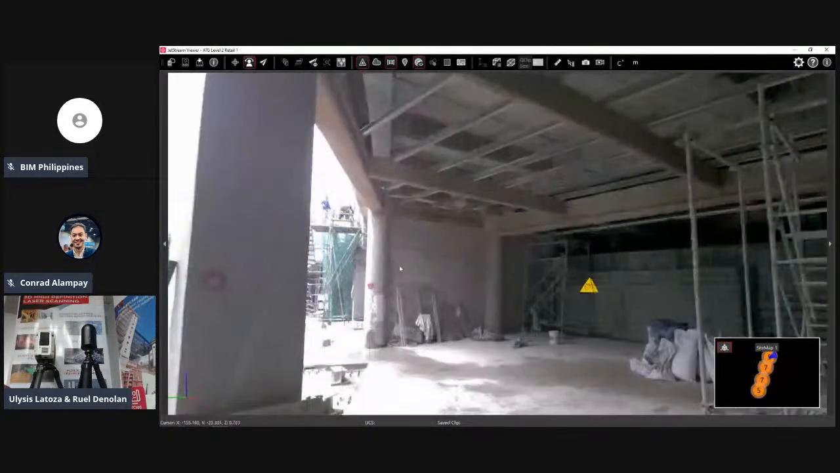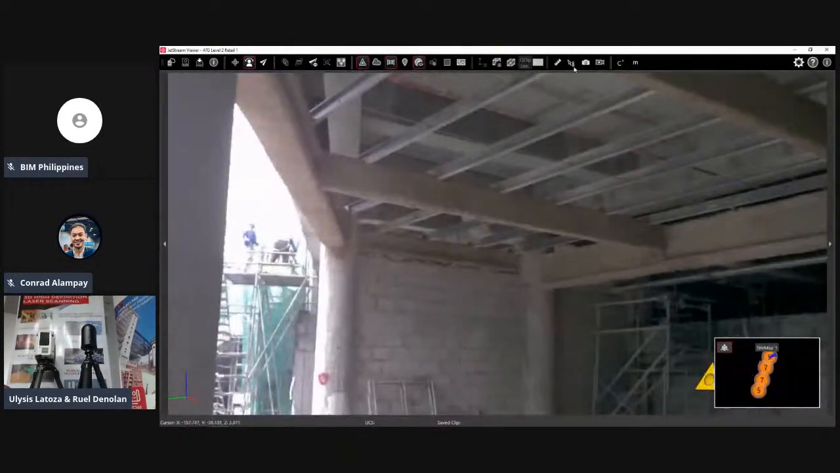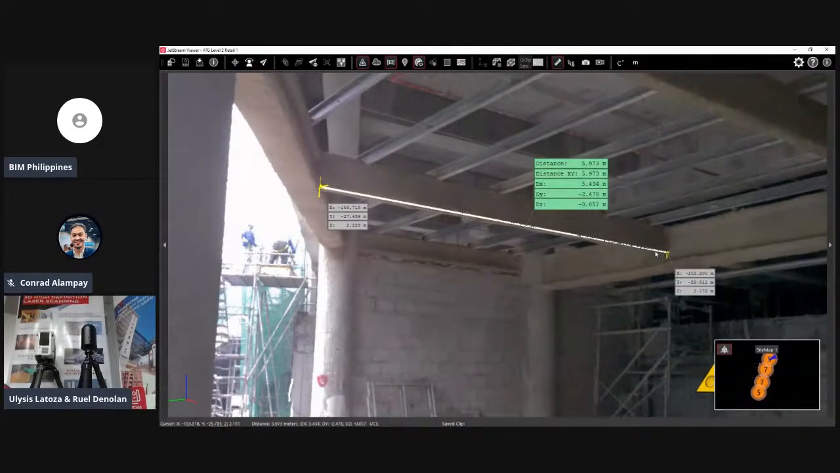You can also do measurements. This is a linear measurement. You just click the ruler, pick 2 points, and it automatically measures based on the point cloud data. So that's 5.9. It also has X, Y, and Z, so we can geo-reference it with your local coordinate system. You won't have a problem even with the ceiling; we can get its coordinates.